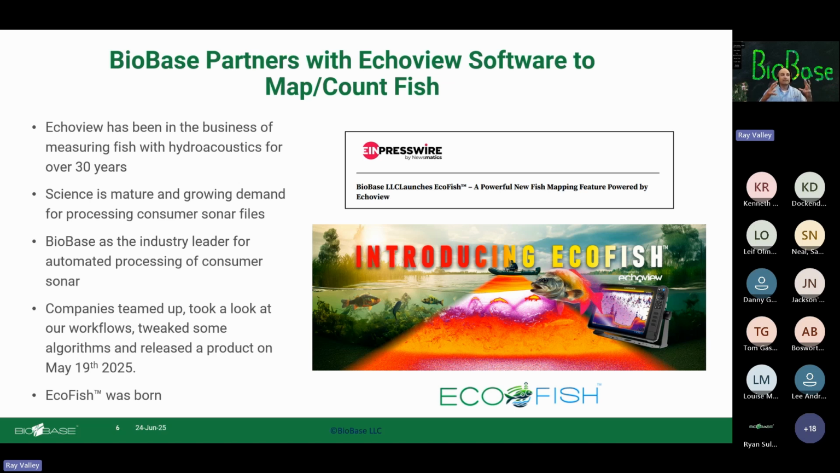They've refined that a lot over those years, and the science now is pretty mature, and there's a growing demand for processing consumer sonar files. BioBase is really the industry leader for automated processing of consumer sonar. So all these things came together. Companies teamed up. We took a look at our workflows. We tweaked some algorithms, and we released a product on May 19th of 2025, and EcoFish was born.